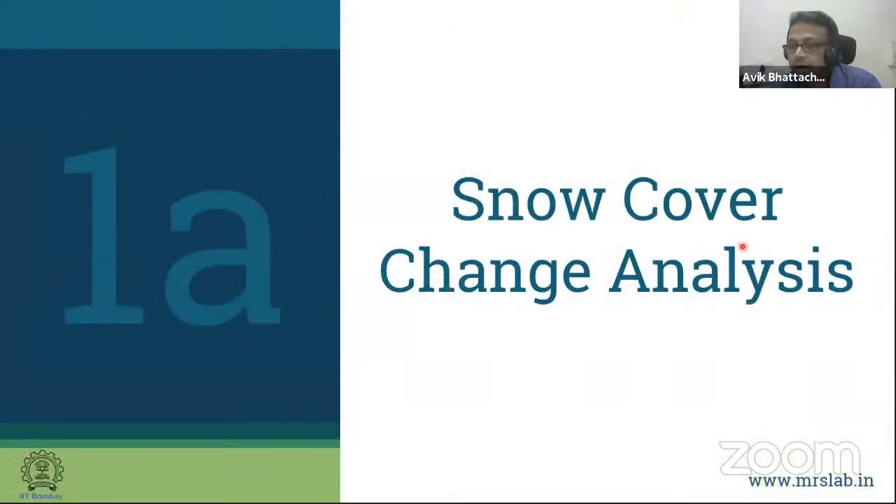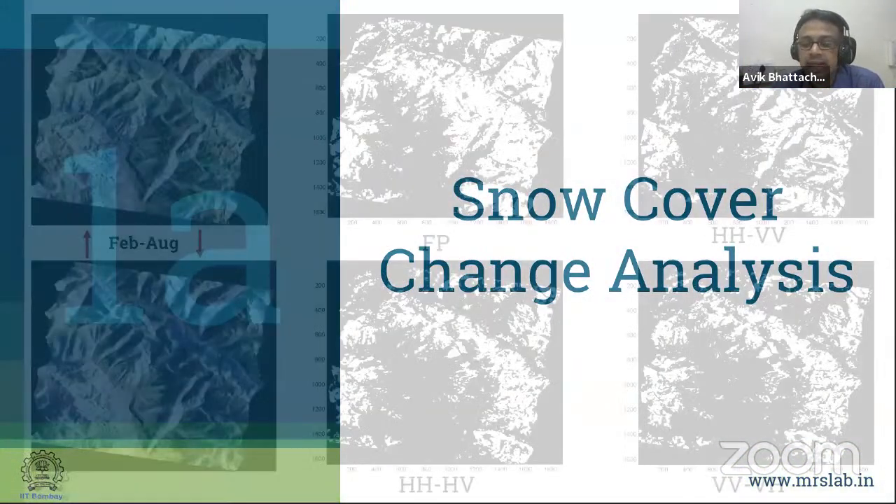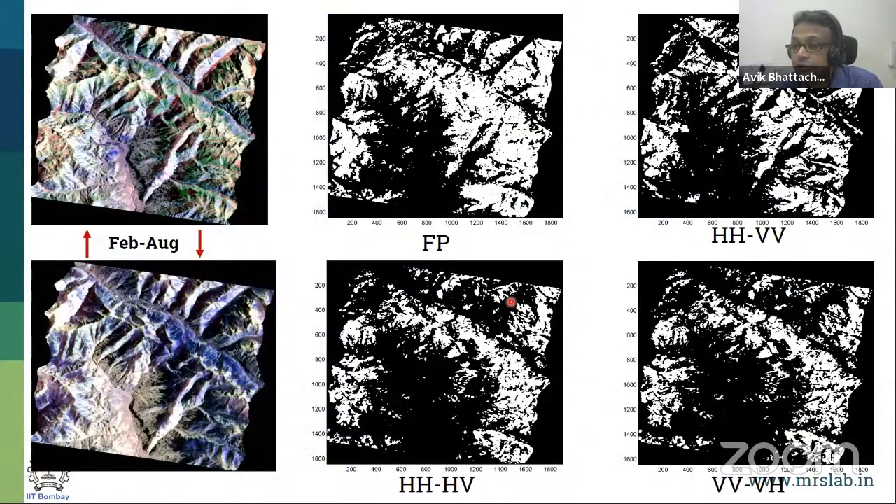So if I go for snow cover, you can see that it can be utilized very nicely for snow cover mapping. I have this area which is from the Himalayan region. Many of you know about it. This is the Himalayan region. The image taken by RADARSAT-2 in February and in August. One is snow cover, one is almost snow free, snow has melted.